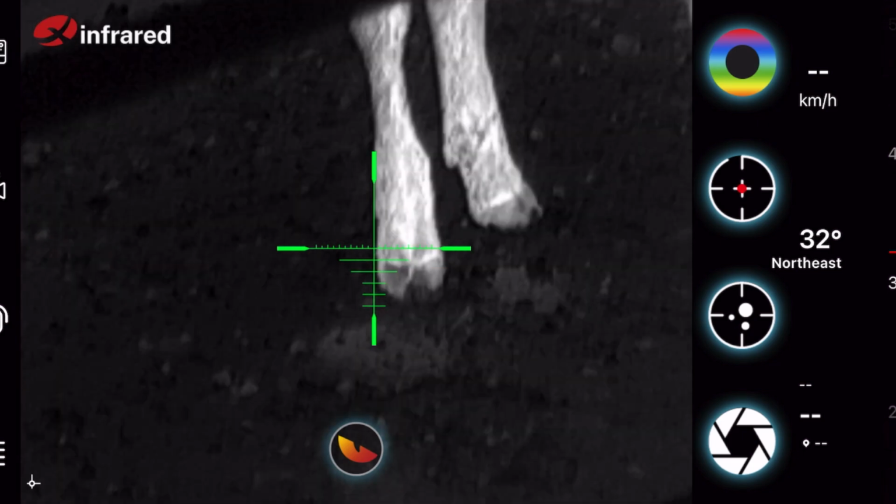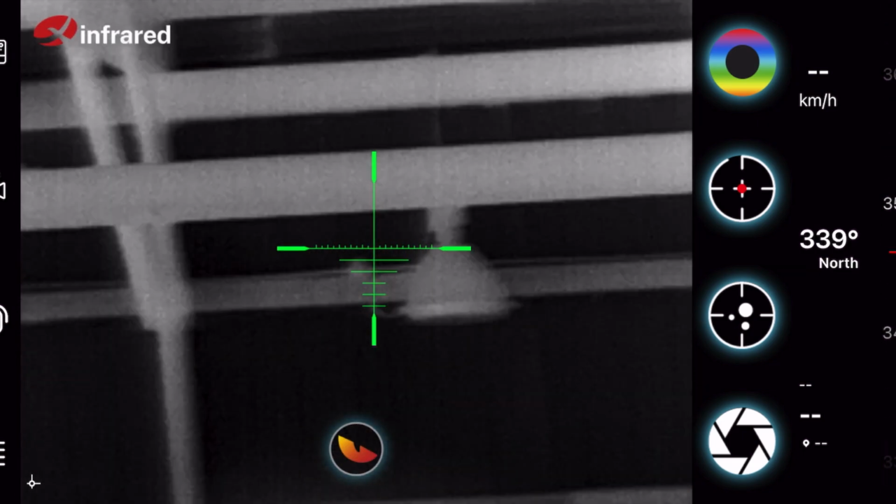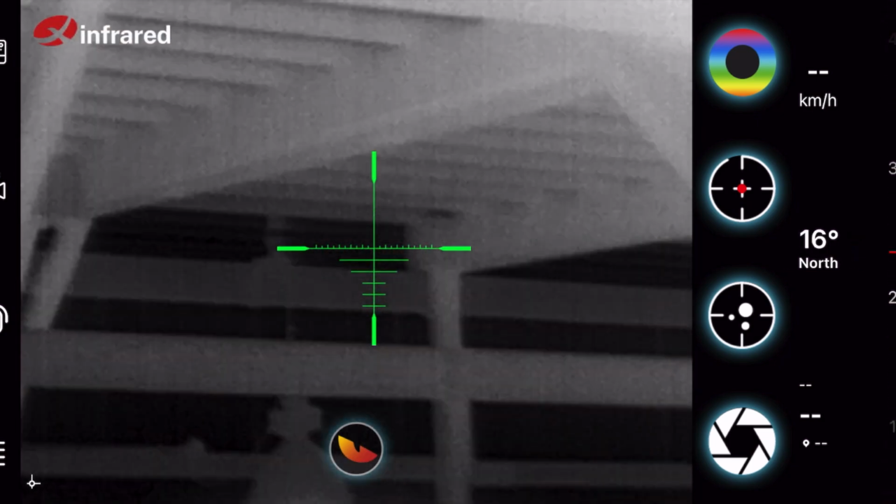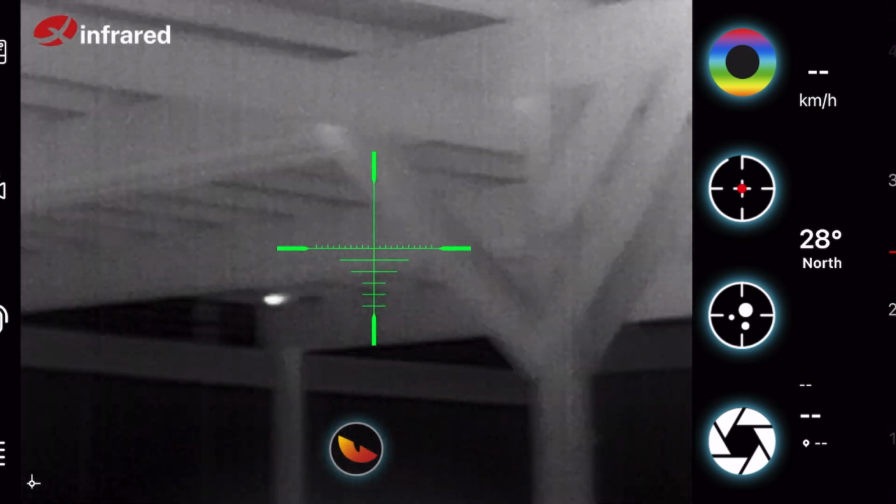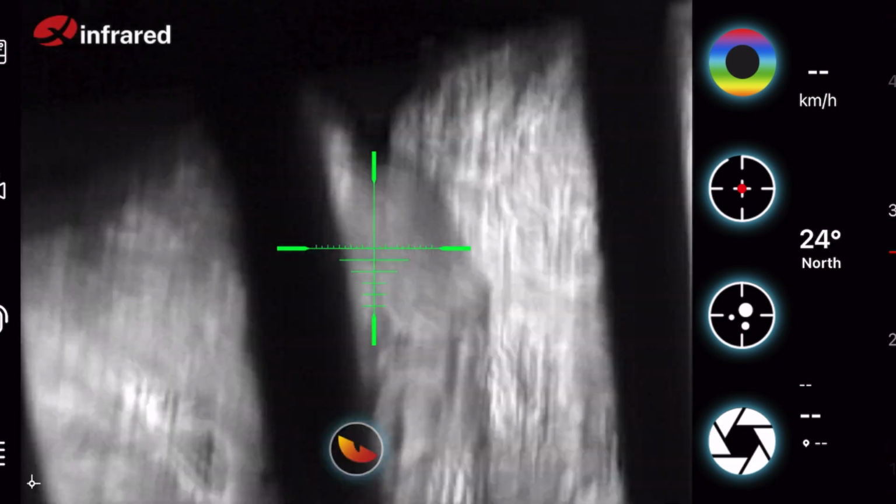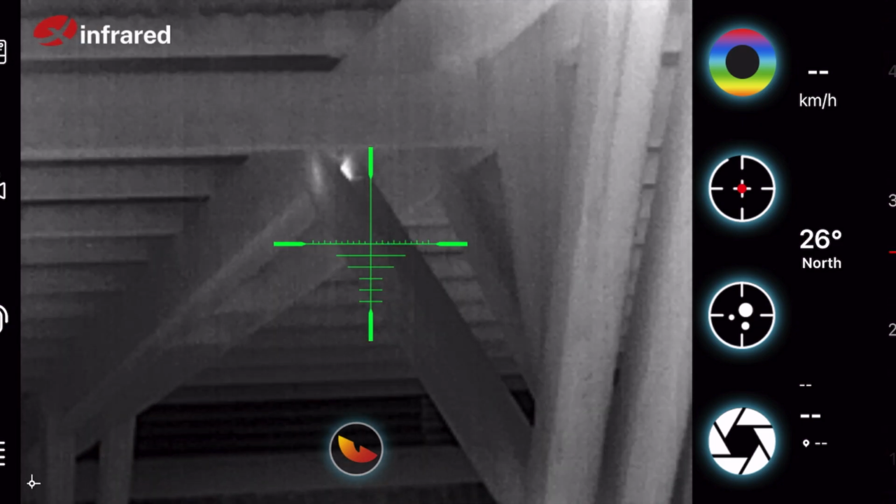At first here, we don't have the rifle loaded. We're just walking around the barn trying to see what kind of birds are here and make sure that the unit is functioning properly. You can see that these birds tend to get back into places where you can't actually see them with the naked eye.